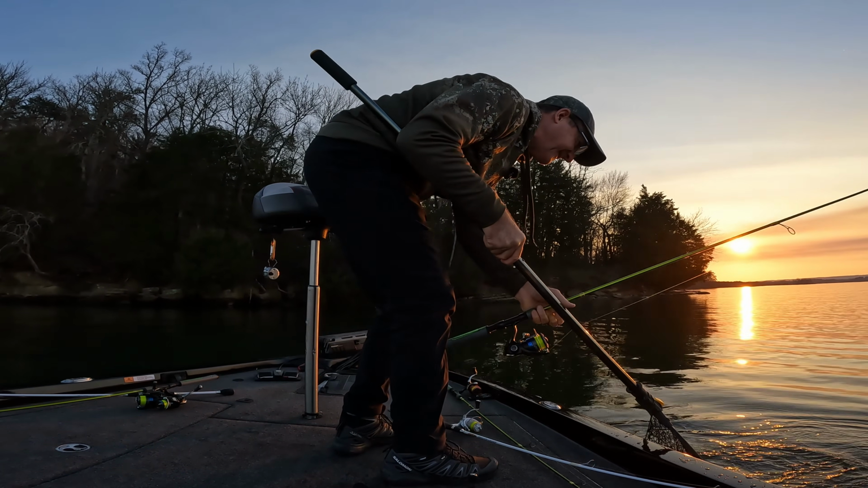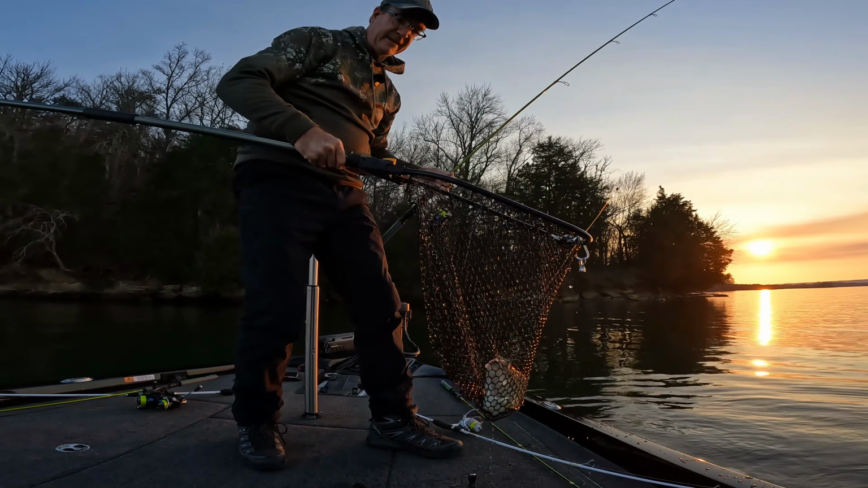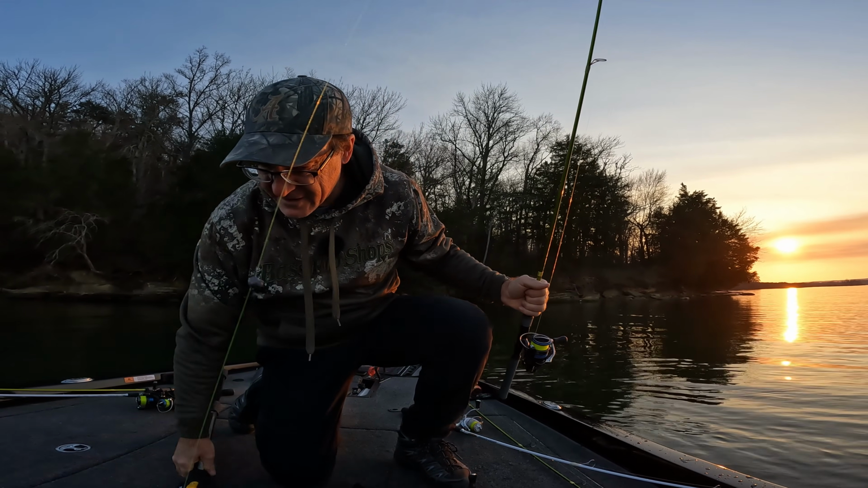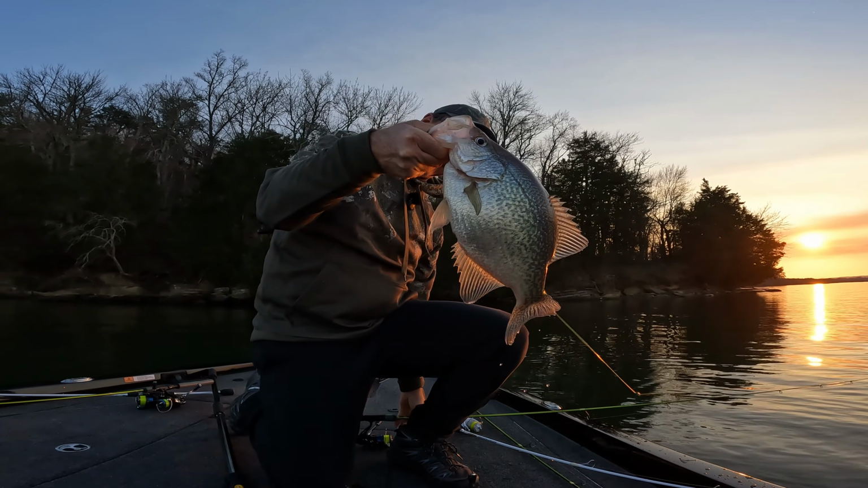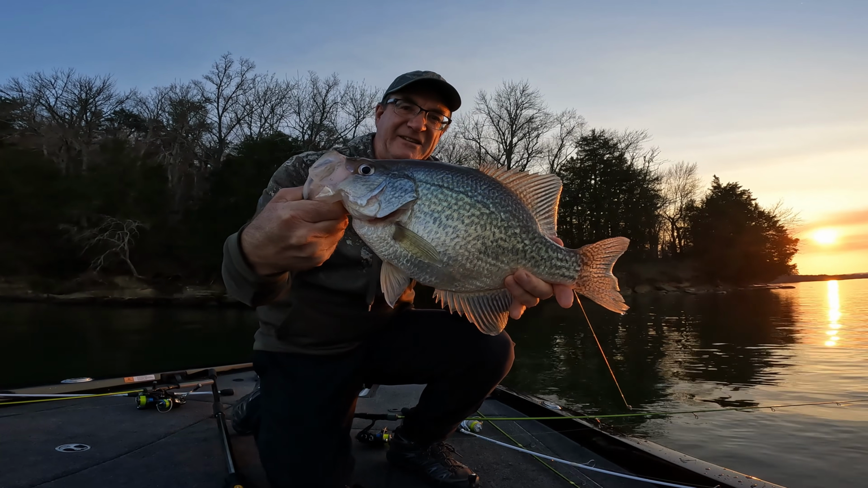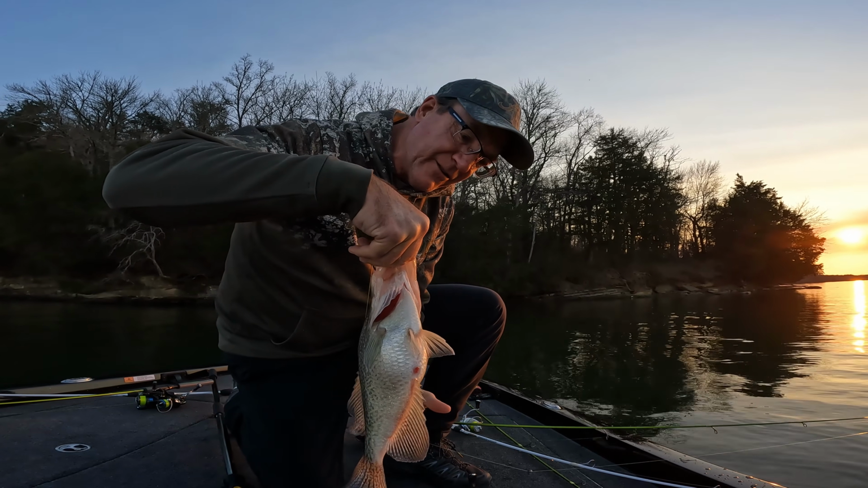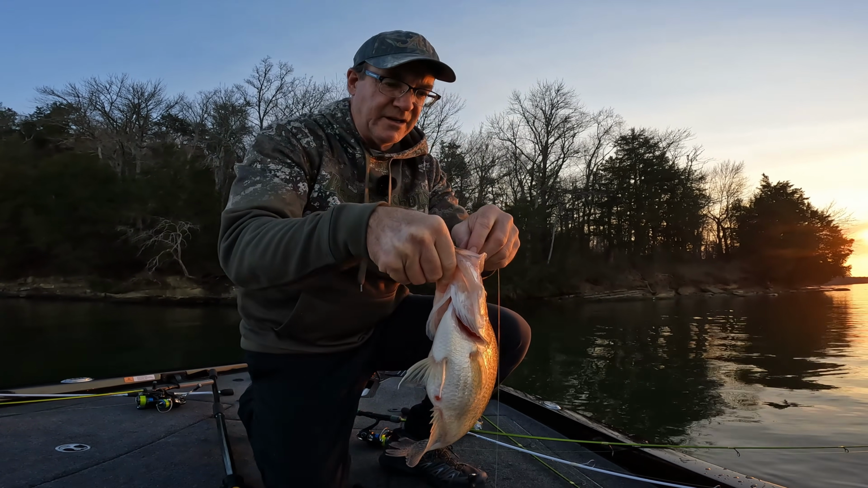Oh, yeah. Yeah, buddy. That is what you call a slabalicious donkey right there. Look at that thing. That is huge. That is a beautiful fish. Look at that belly on there. That is huge.